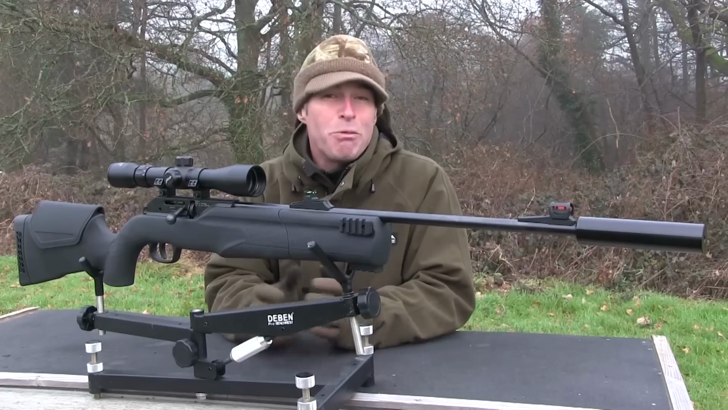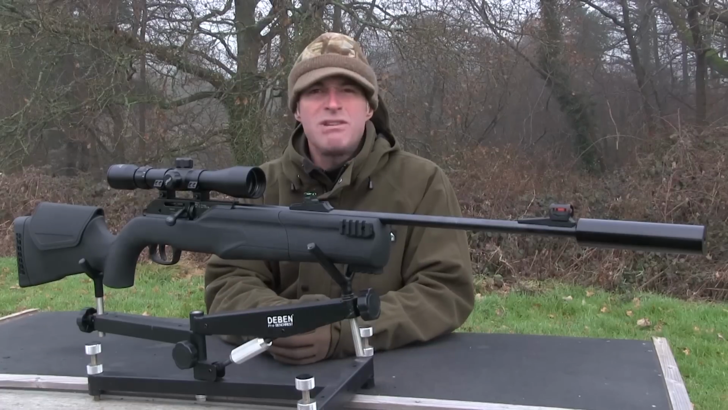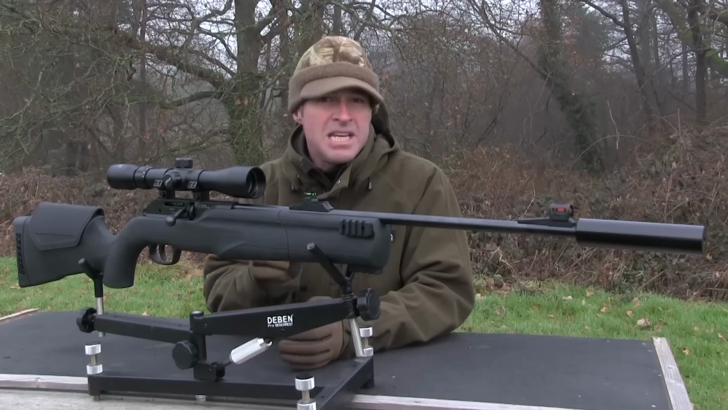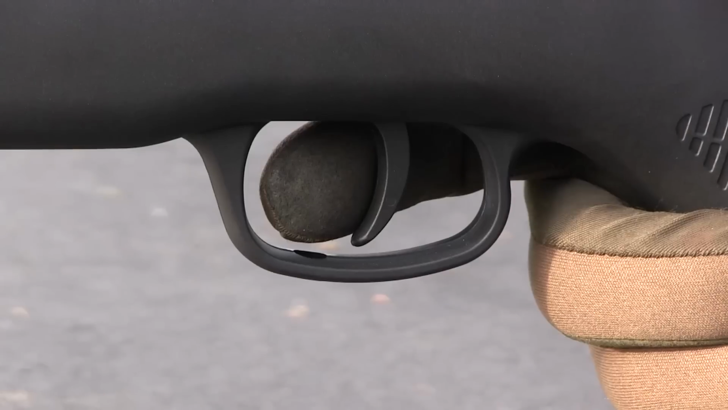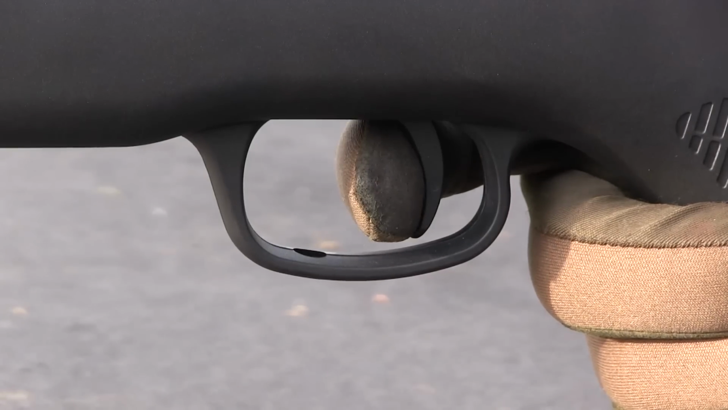The trigger is pretty good too. The blade is of a fairly simple curved design and transmits plenty of feel. There's very little resistance in the first stage, but it does come to a distinct stop before the second stage breaks predictably and with no obvious creep.